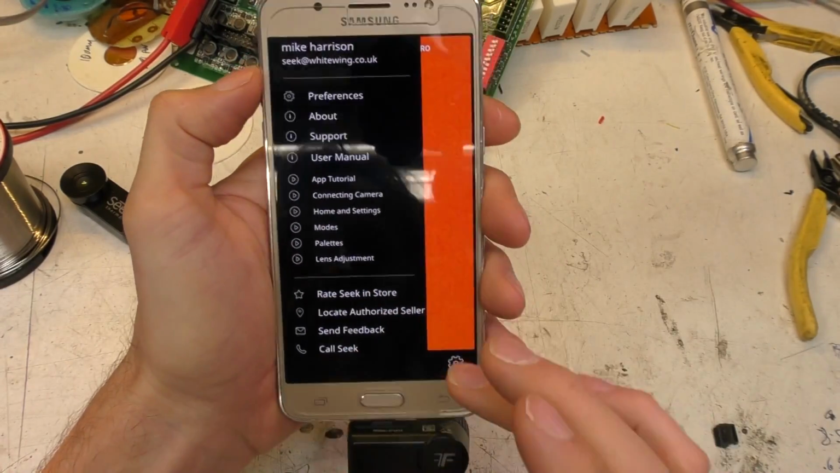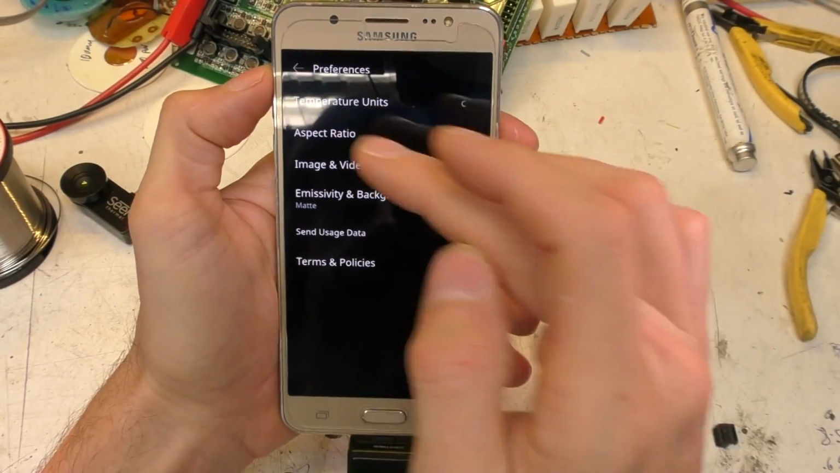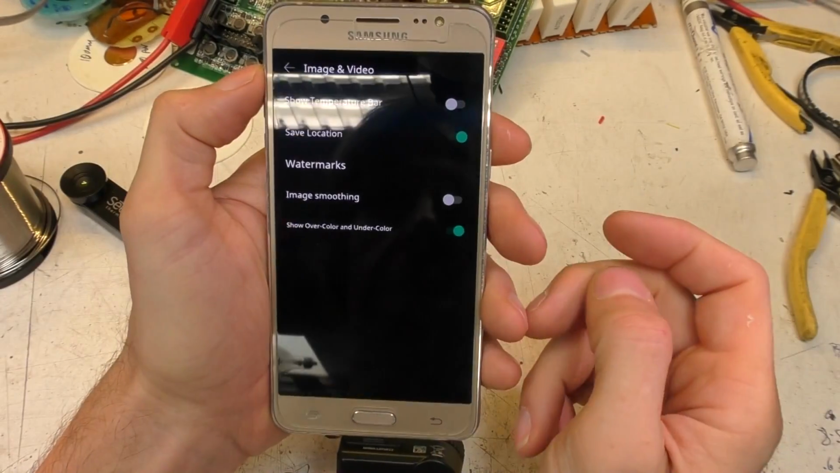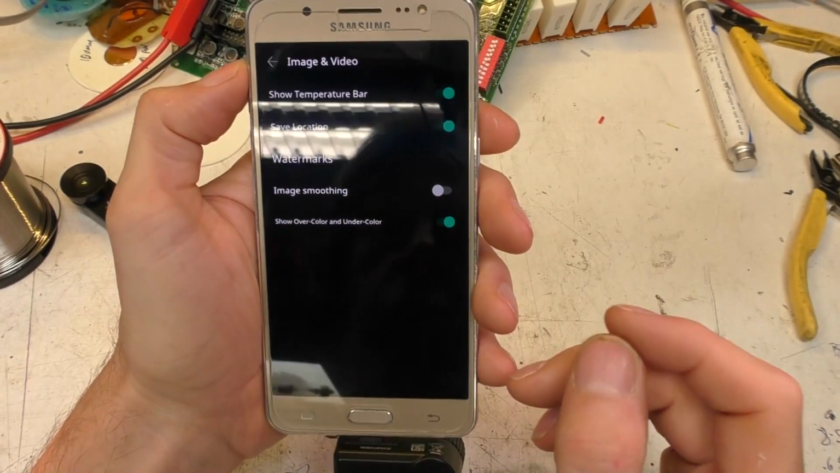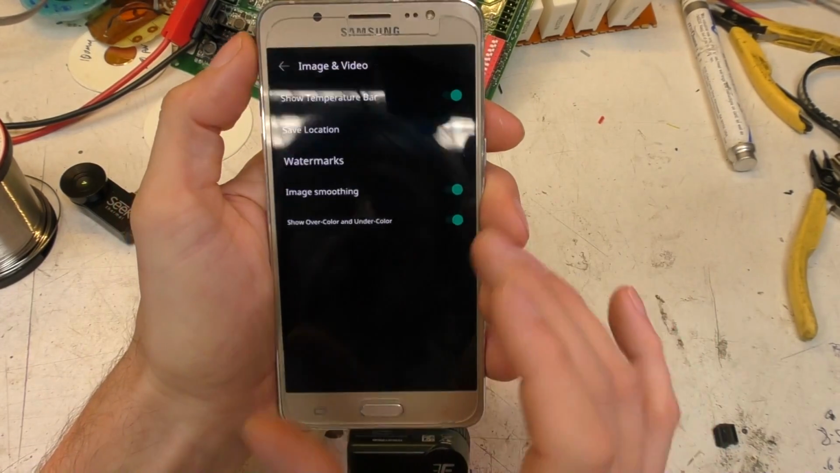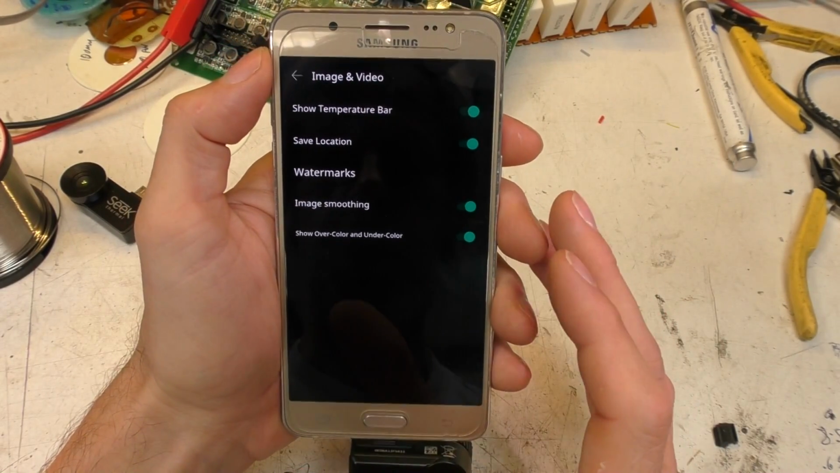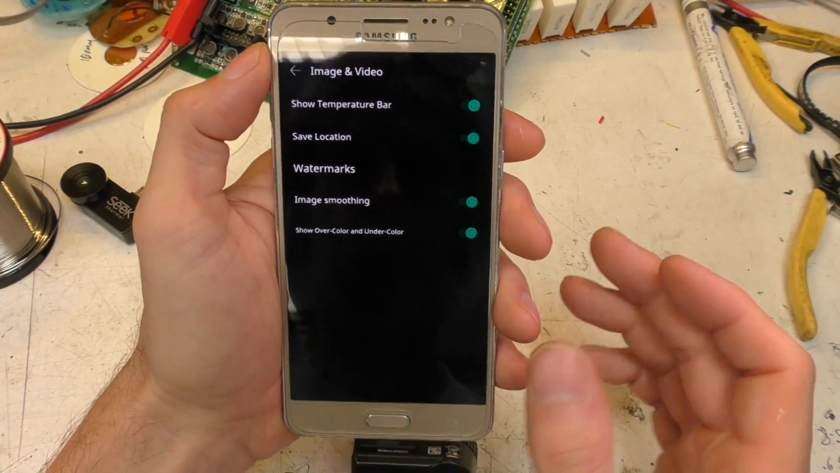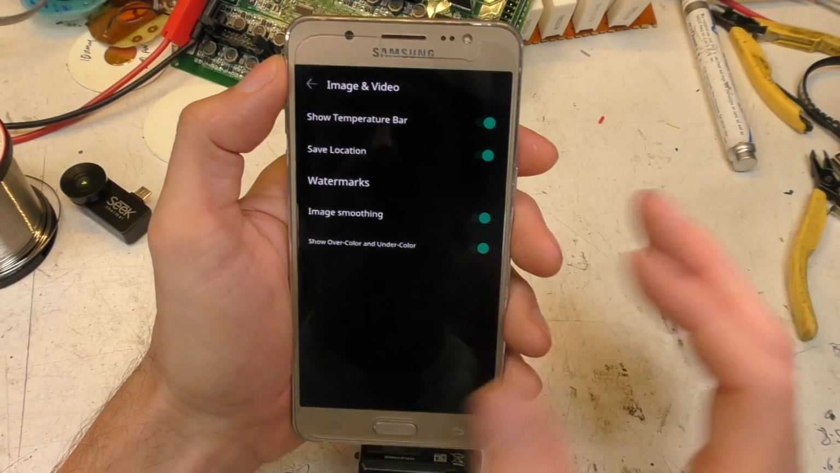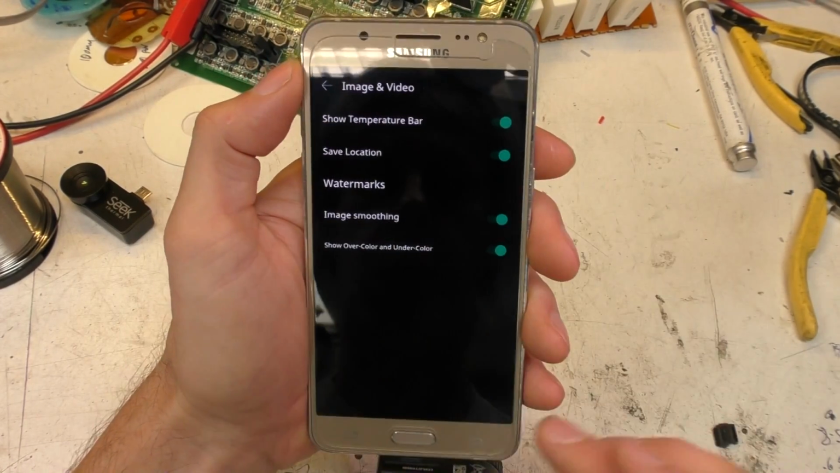When you want to change a setting, you go through there, then go through the preferences. And then you've got the basic stuff: temperature, aspect ratio, and then for the video setting you need to go through yet another one. And there's various options here, like to show the temperature bar. There's also image smoothing. Now I can't find any documentation at all as to what this actually does. It seems to default to on. All the documentation is basically videos, and I've looked through a few of them, but not quite all of them, and I haven't yet found anything that explains what these actually do.